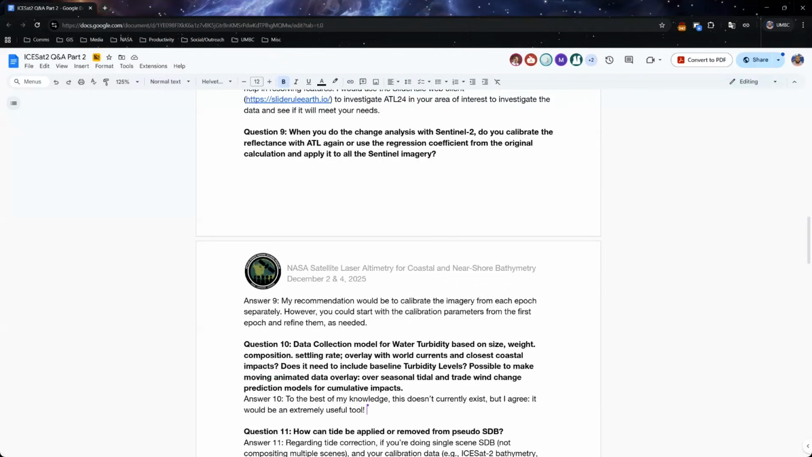My recommendation is if you're doing multi-temporal analysis, so change detection or something like that, where you've got input scenes from different times, I would, if at all possible, do the calibration separately for each epoch. But if you wanted to, you could start with the calibration parameters from the first epoch and just refine them as needed.